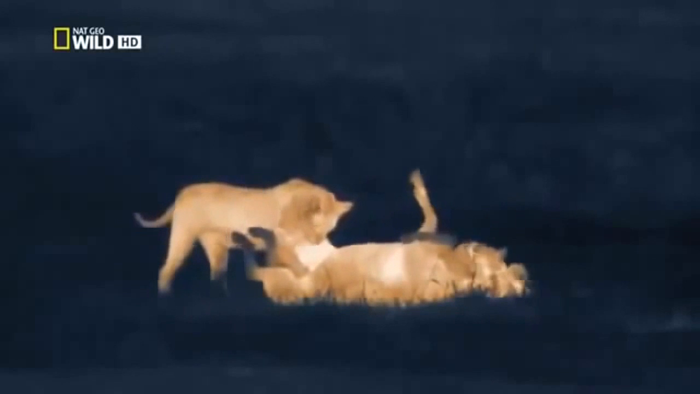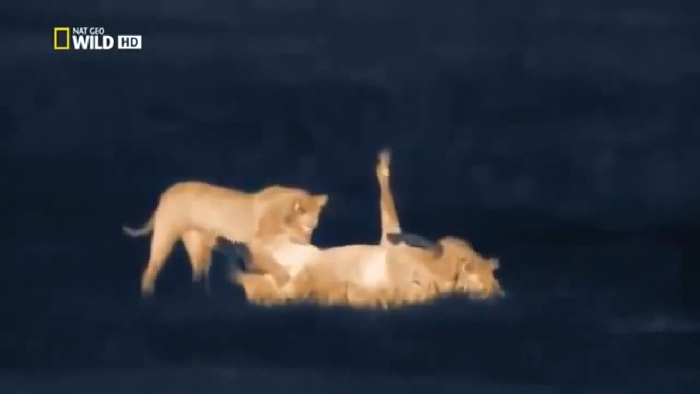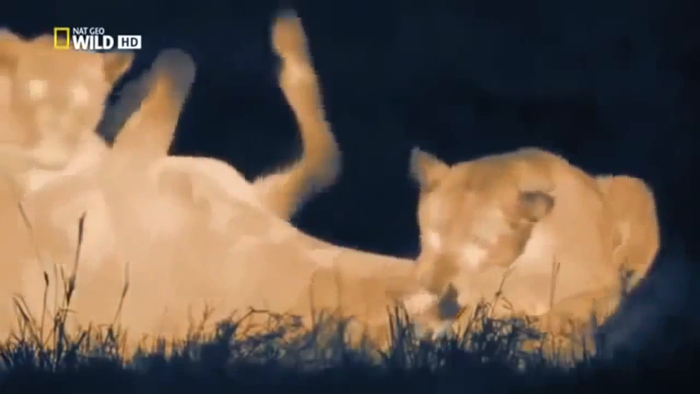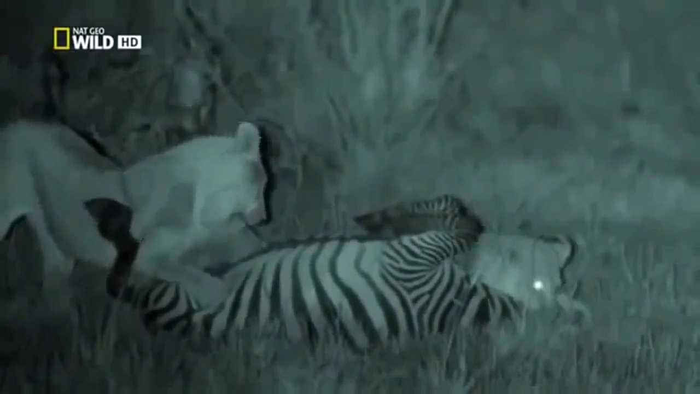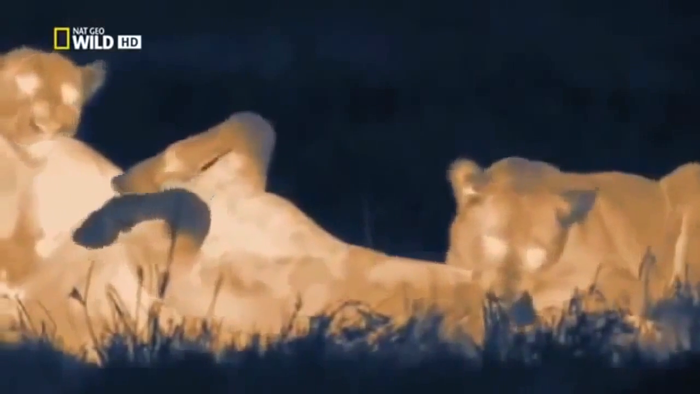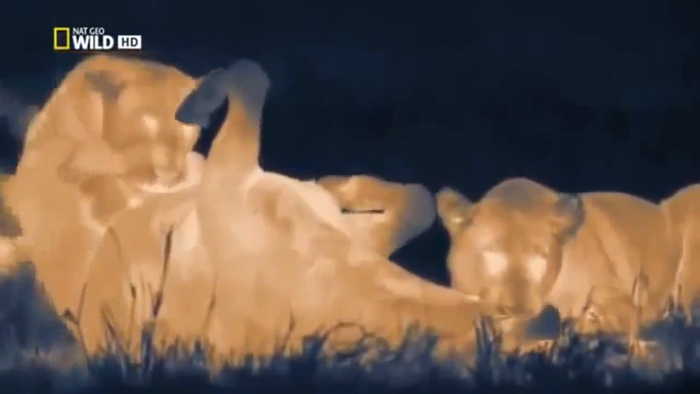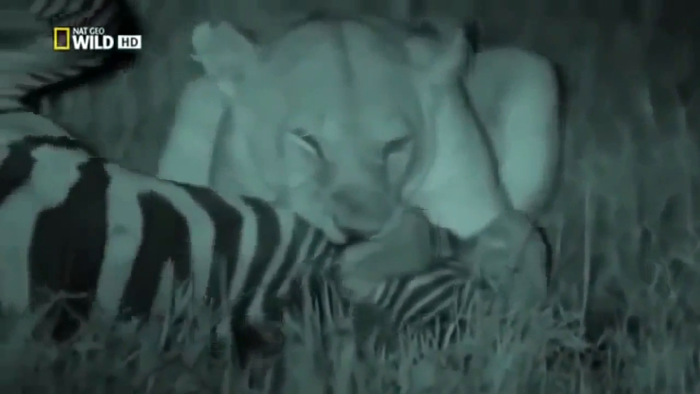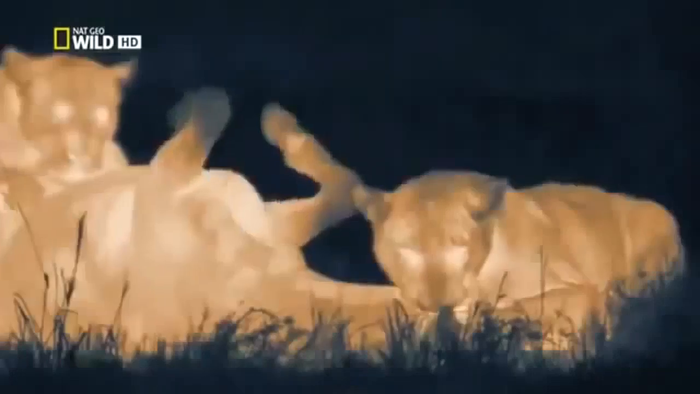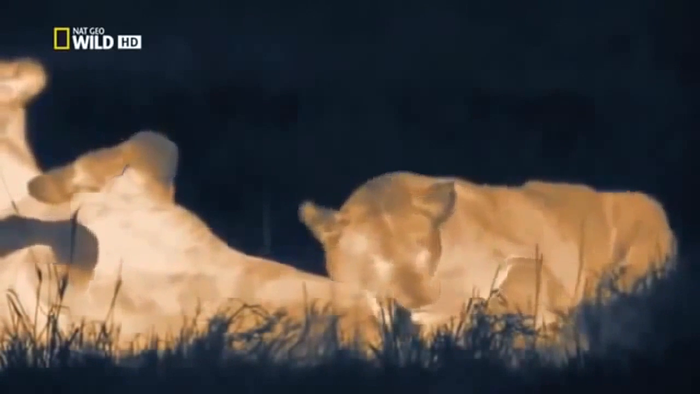Incredibly, the thermal camera reveals the bright, swollen front leg that belongs to that same limping zebra. It could be that's what they were after all along. They must have heard the irregular hoofbeats. This is a fascinating insight into how lions could select their prey, even without sight to guide them.